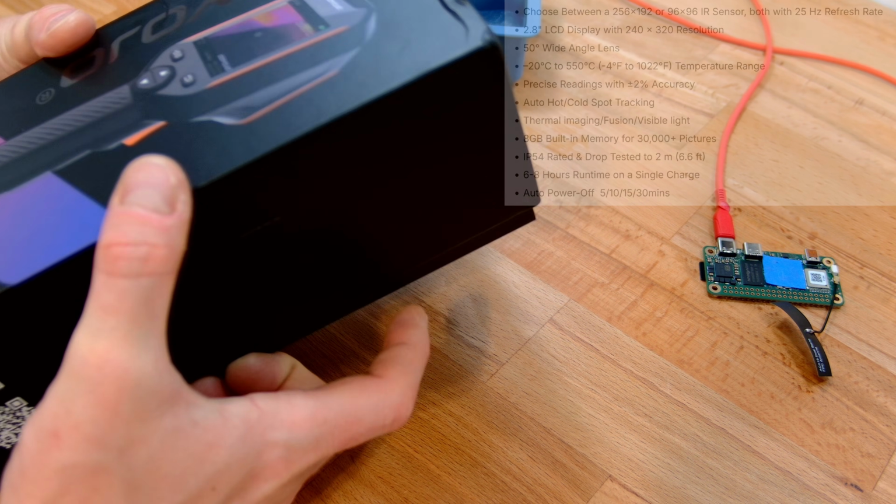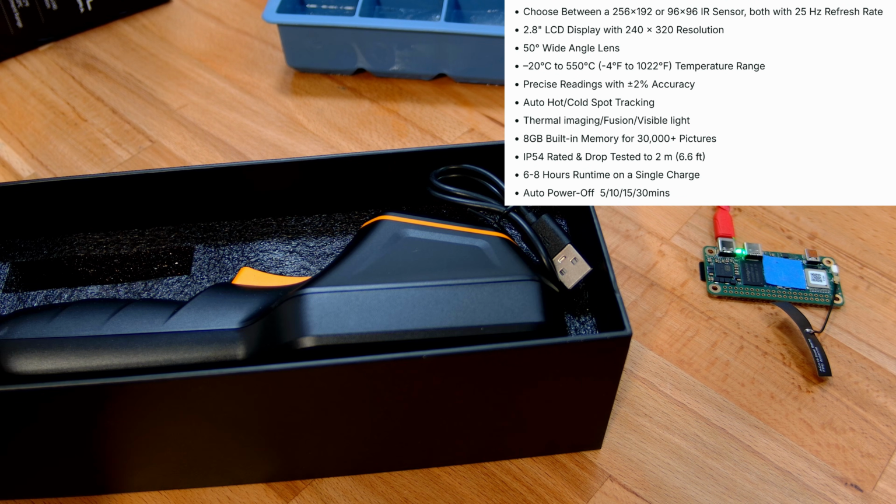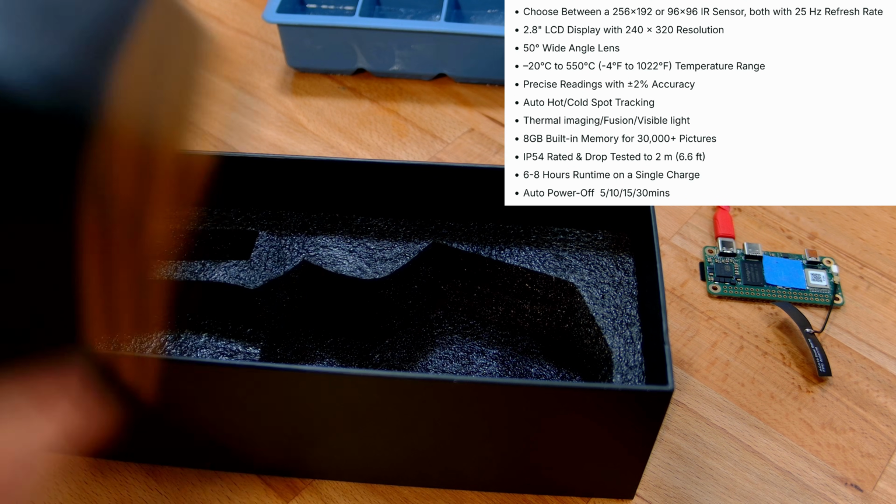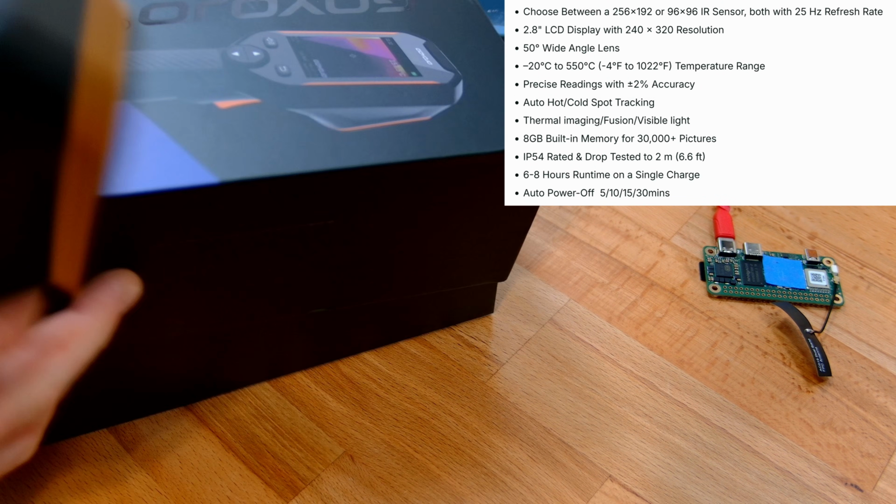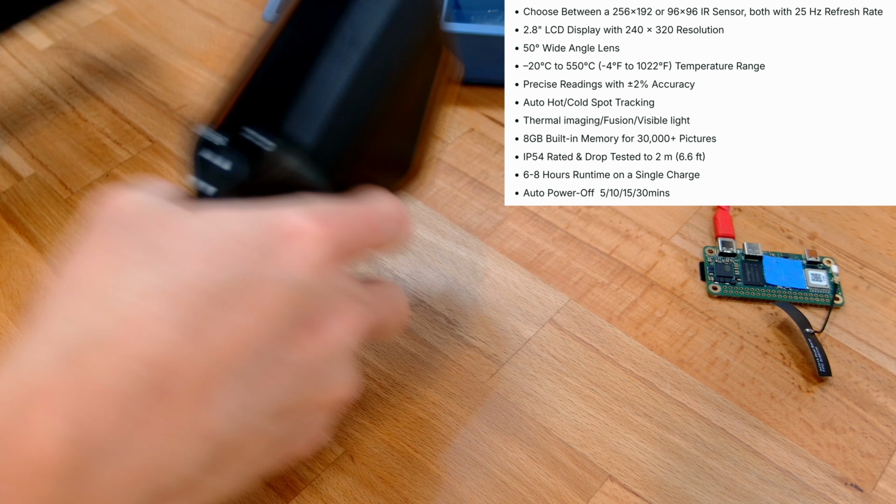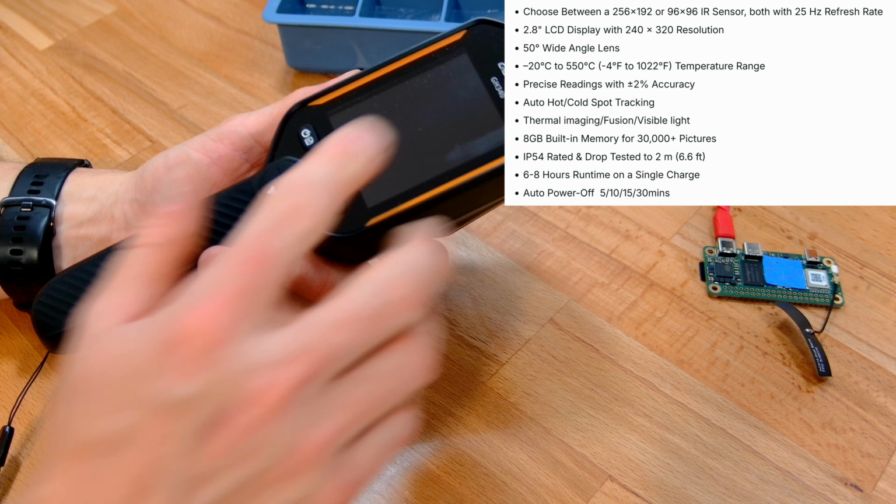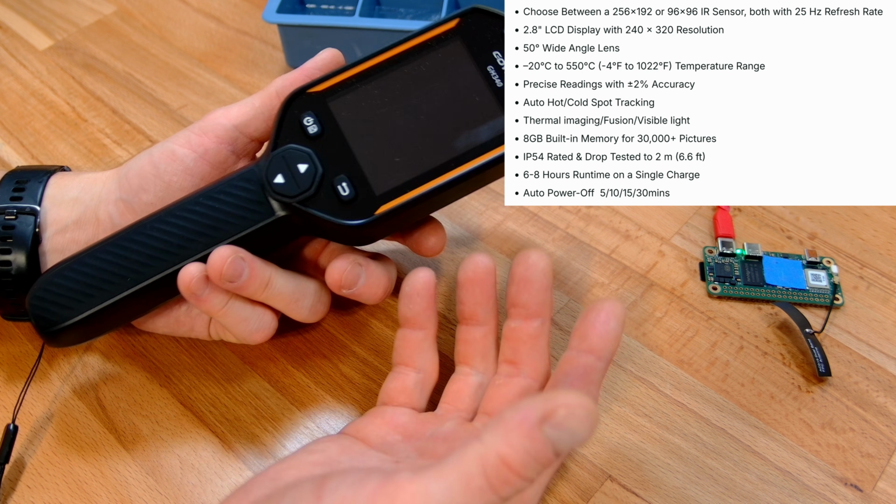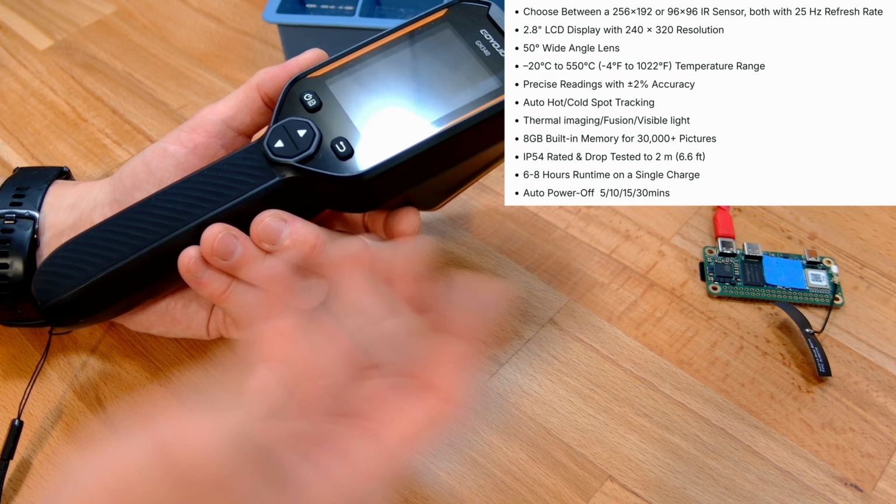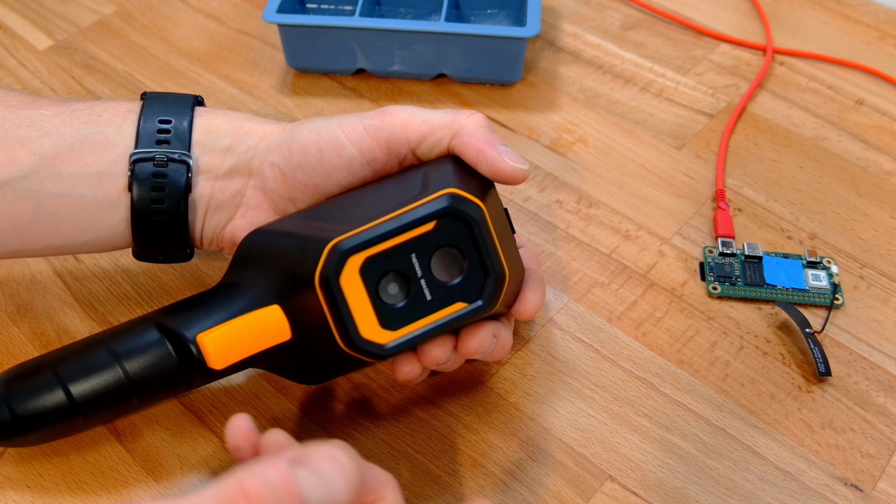So this thing as well is 256 by 192 at 25 hertz, I should say. It has a wide angle lens, which I think is quite cool. It's 50 degrees, which means you're going to get a lot more of your closer area in the frame. It's -20 to 550, the same as the TOPDON that we're just looking at, plus or minus 2 degrees accuracy. It's got this beautiful 2.8 inch LCD screen, which is a 240 by 320 resolution, 8 gig of memory, so 30,000 pictures or so. It's handheld, of course. It feels quite nice. It's got a good grip. You can see the sensor and the camera there.